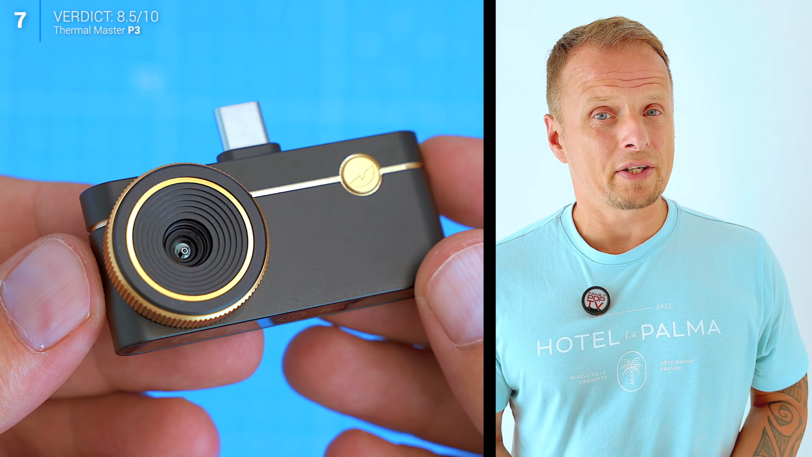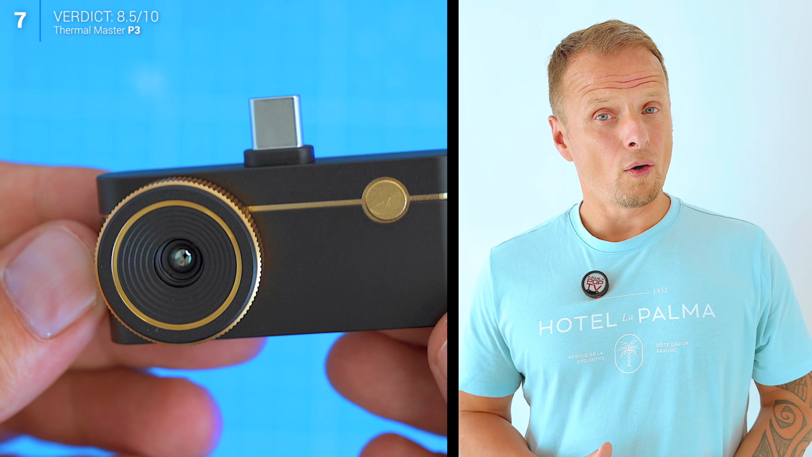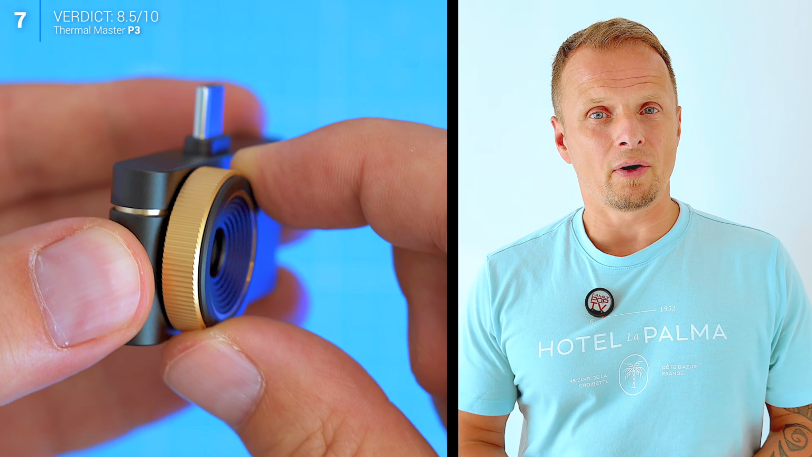So here's my question. If you were buying a thermal camera today, would you prioritize high resolution on paper or manual focus that helps you get more from the sensor you already have?